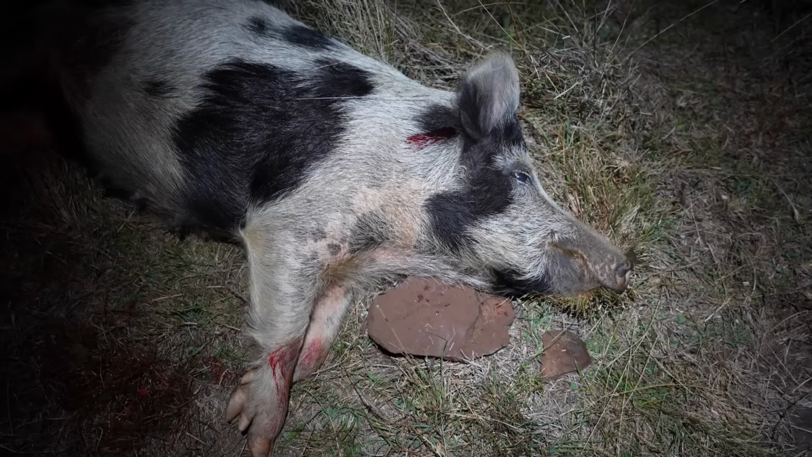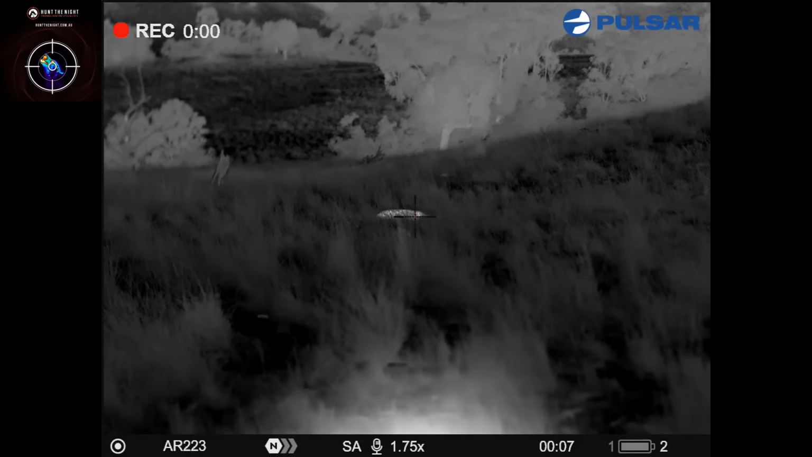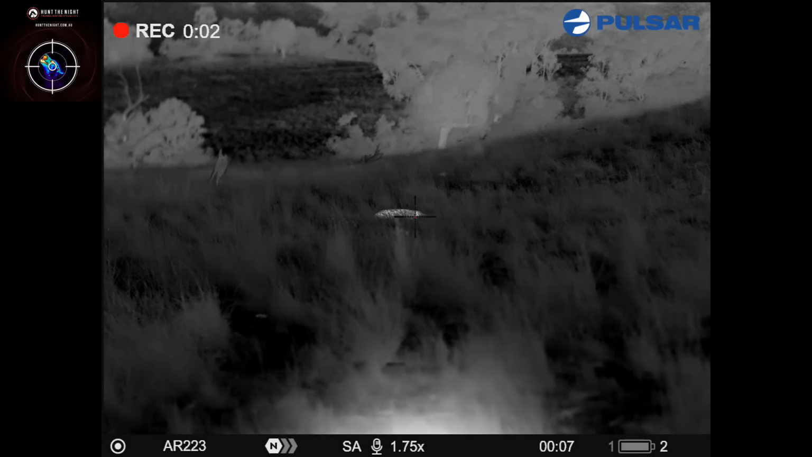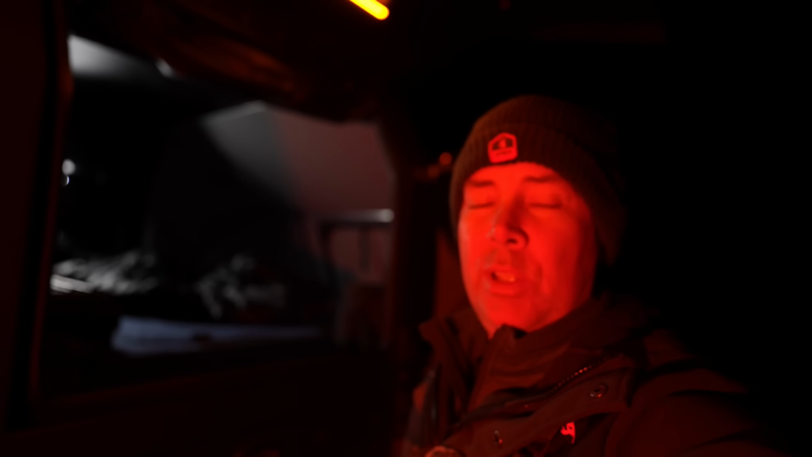I've just spotted this pig in the grass. I think it tried to hide. Didn't matter in the end though. It's currently 4 o'clock in the morning and it is bloody freezing, but that's been a really good shoot.